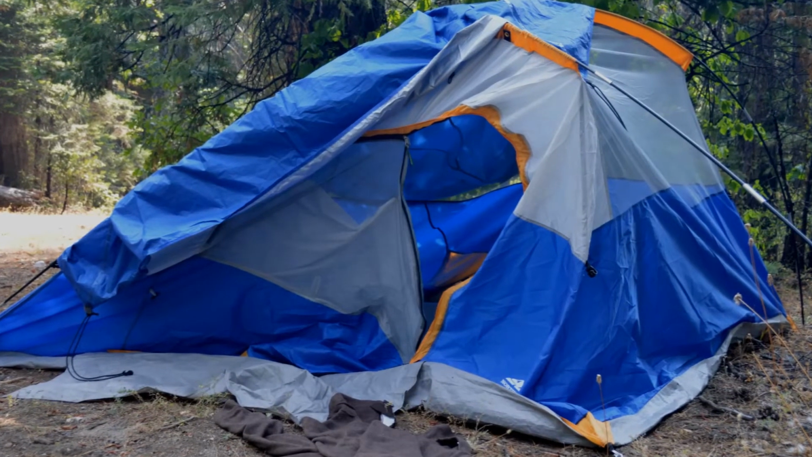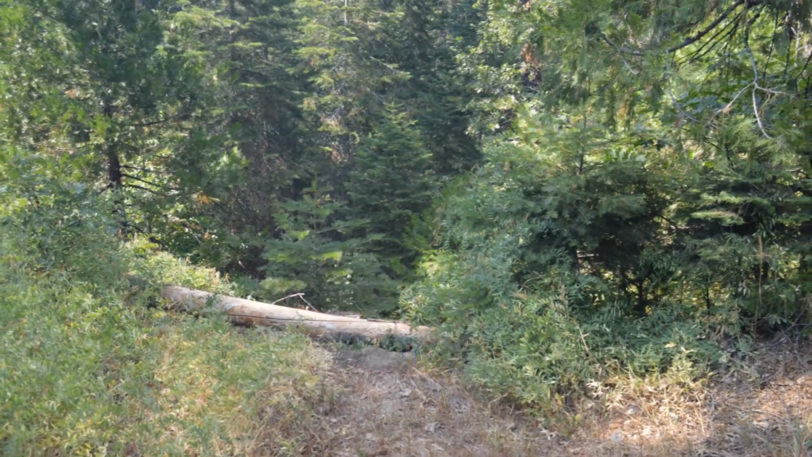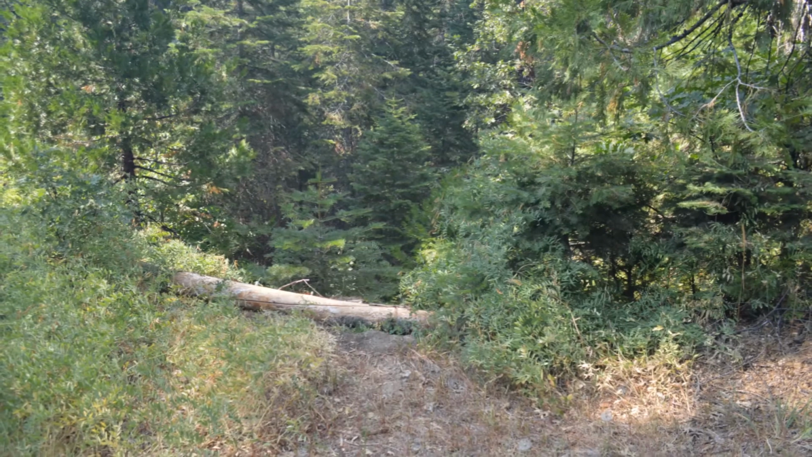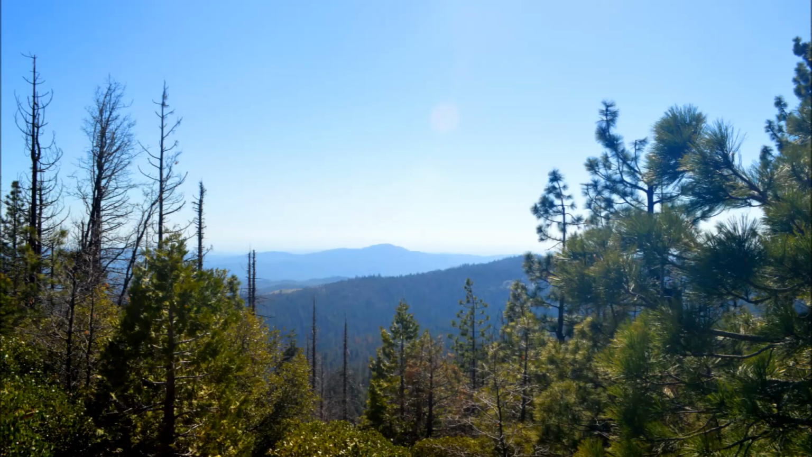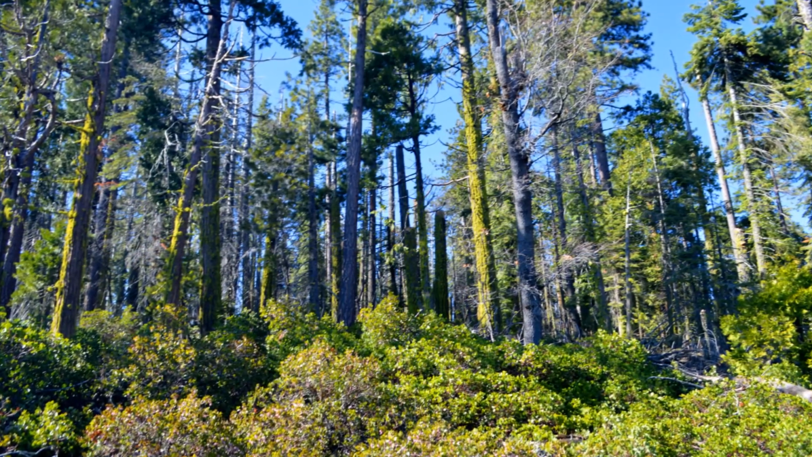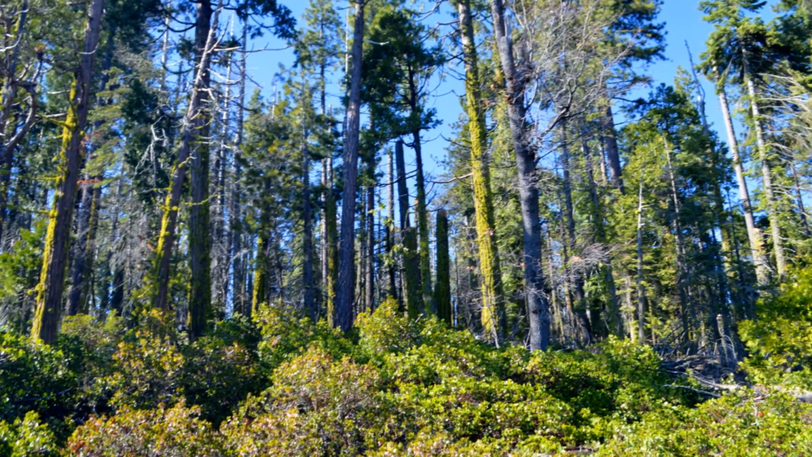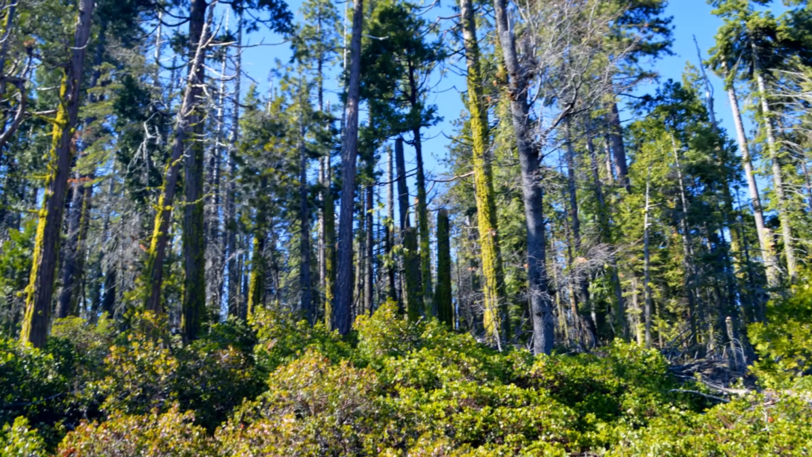On 4th of July weekend, her camp was discovered in shambles, and her vehicle was crashed in a ravine a short distance away. Search and rescue crews were called in, and they scoured the woods for weeks, during which time the woman was spotted twice, moving through the forest barefoot and in what was described as a dazed state.